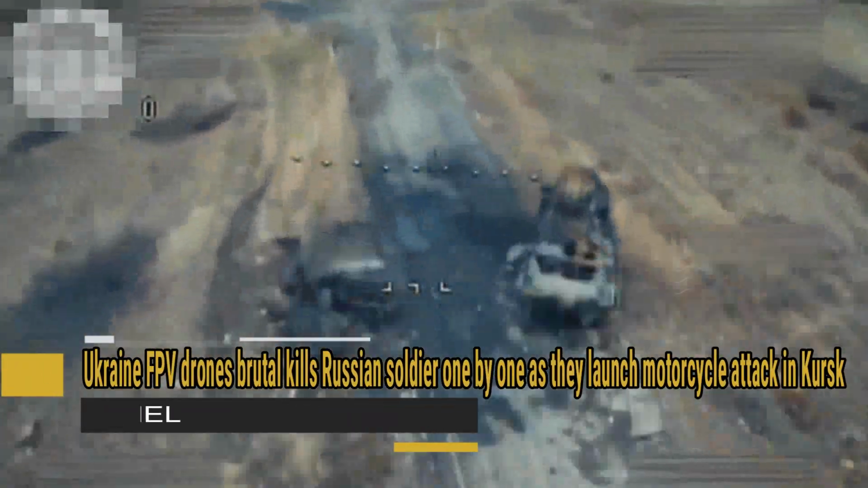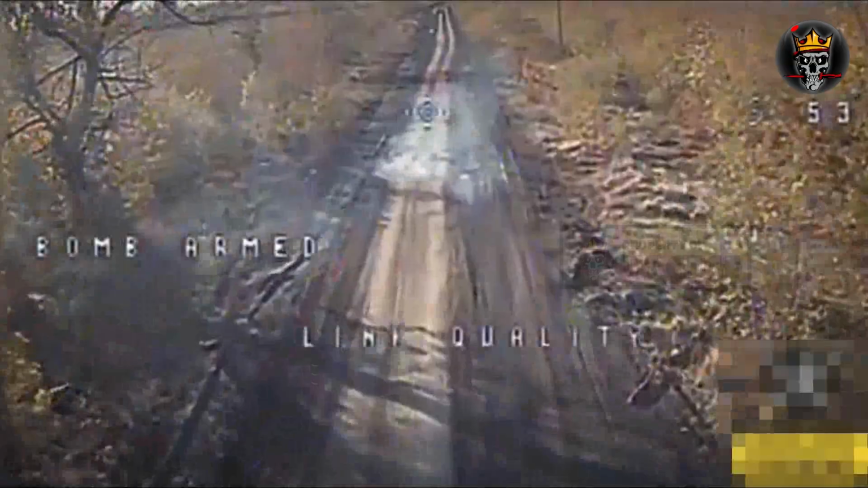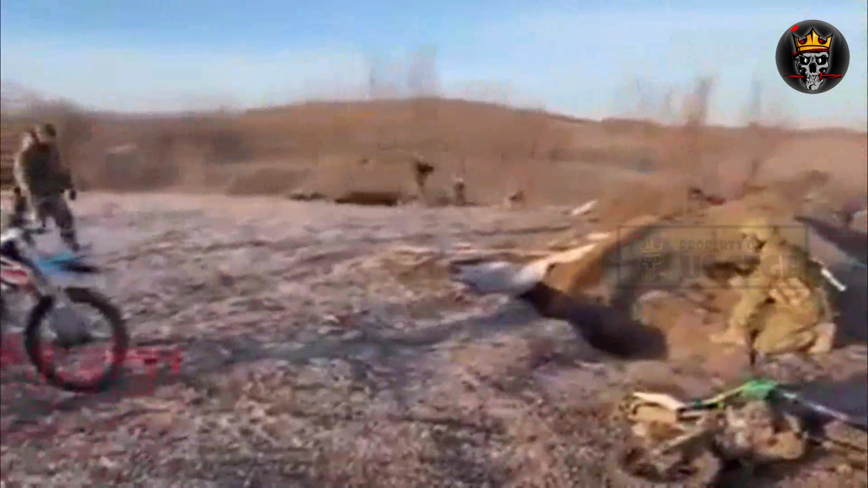Ukraine FPV drones brutally kill Russian soldiers one by one as they launch a motorcycle attack in Kursk. Ukraine's drones decimate a Russian motorbike assault, leaving a single survivor. After losing an army of tanks in previous assaults, Russian commanders switched to fast-moving motorcycle raids near Siversk, which proved equally catastrophic against Ukrainian defenses.